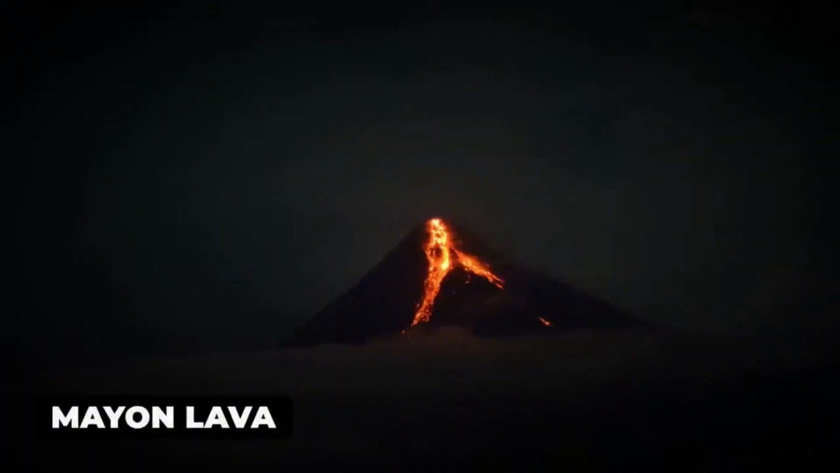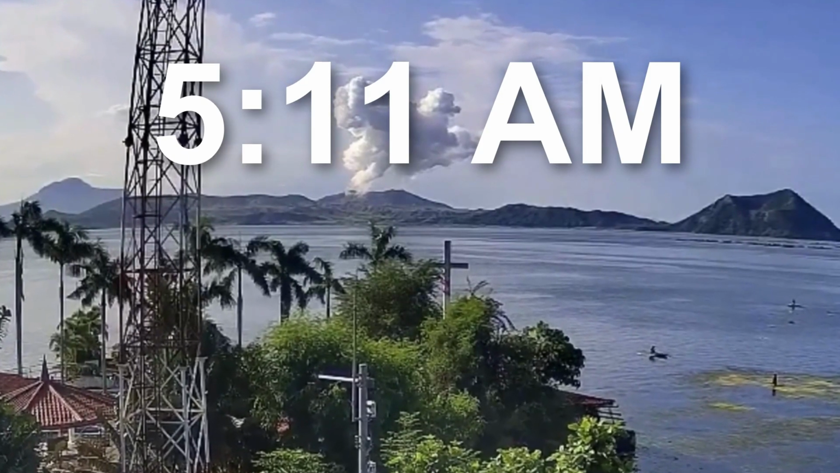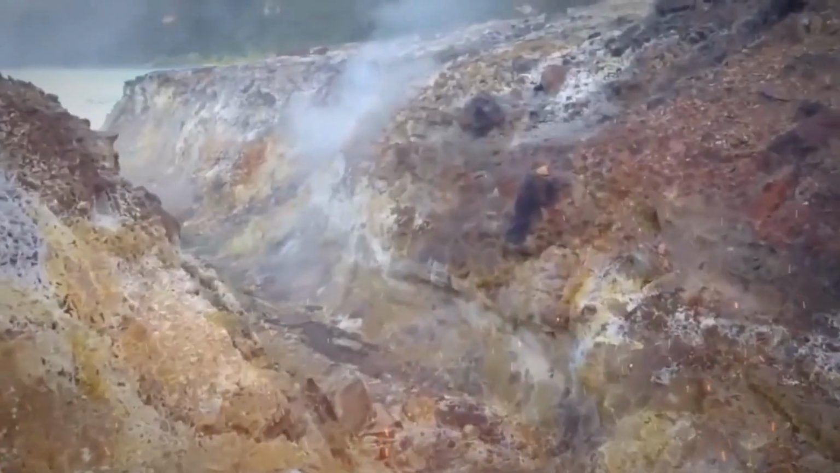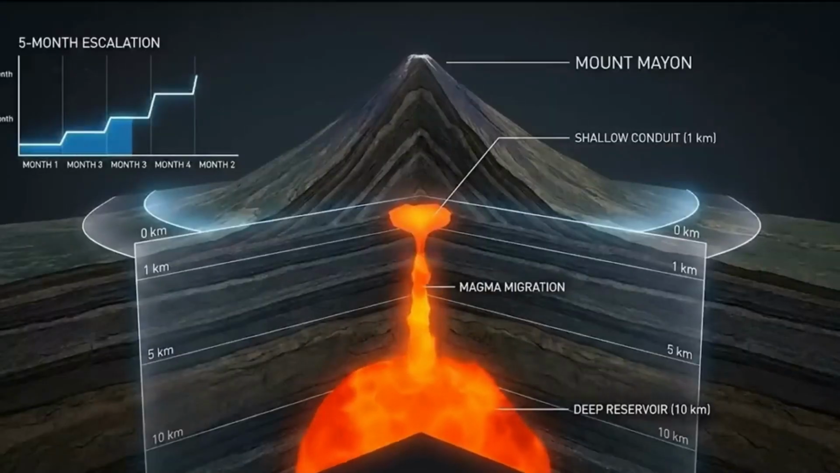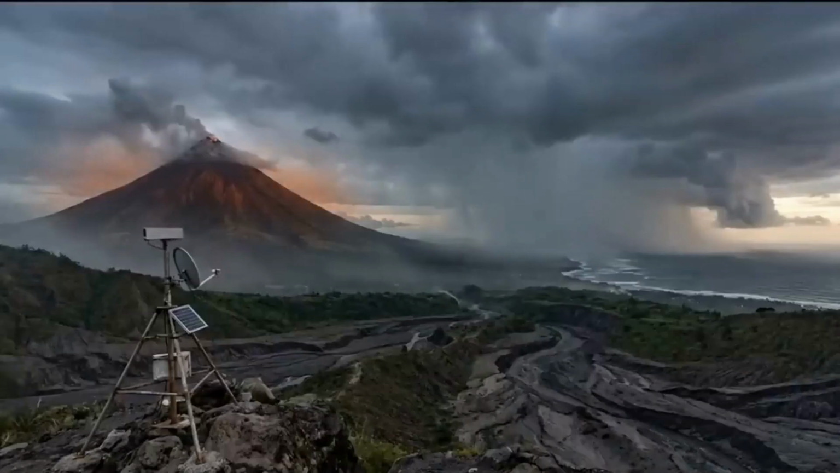We will now continue. This is how it happened. At 5:11 in the morning, the main crater of Taal Volcano experienced a phreatic eruption. This term, phreatic, is clinical. It means steam-driven. But the reality is far more violent. It occurs when superheated groundwater flashes to steam, causing a hydrothermal explosion. It is the Earth clearing its throat, and it can be a precursor to something far larger.